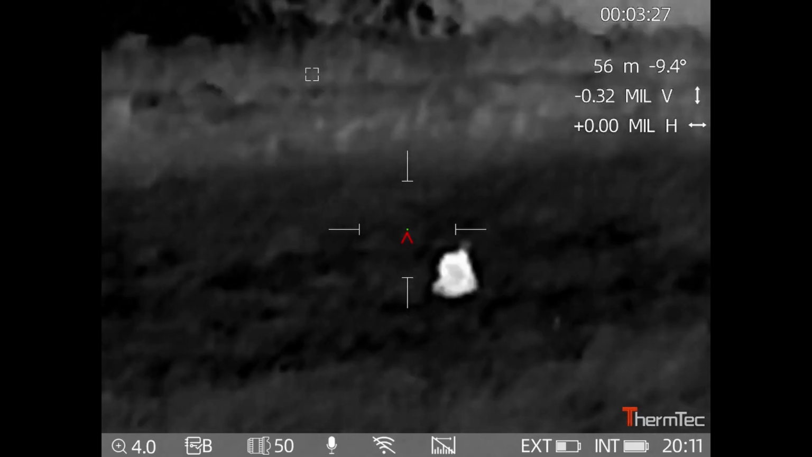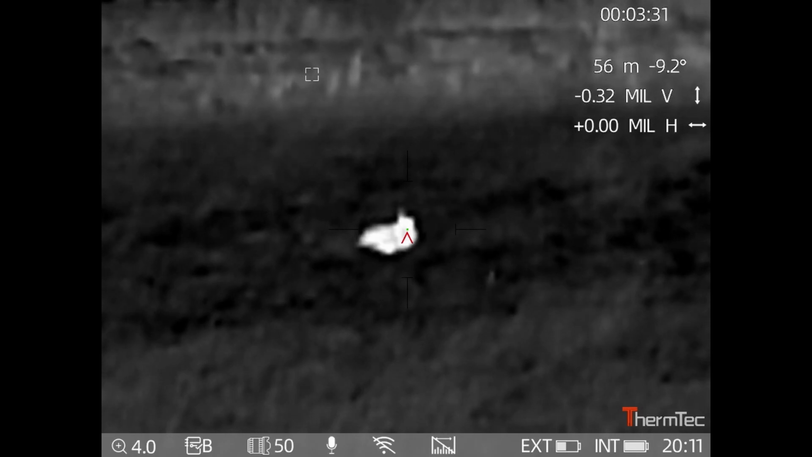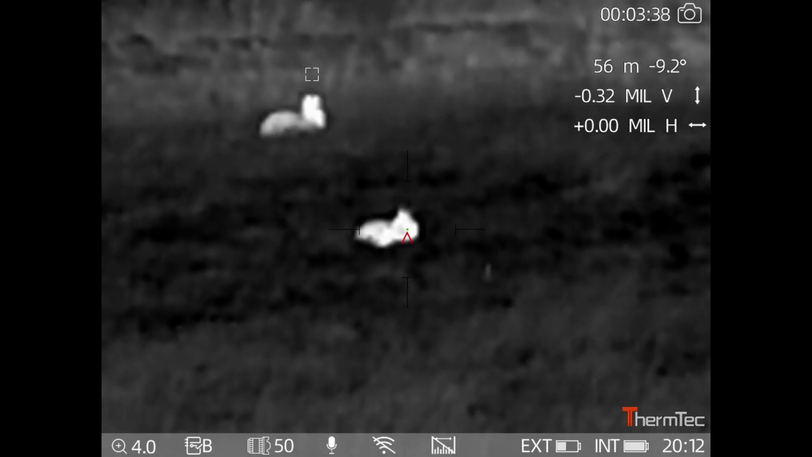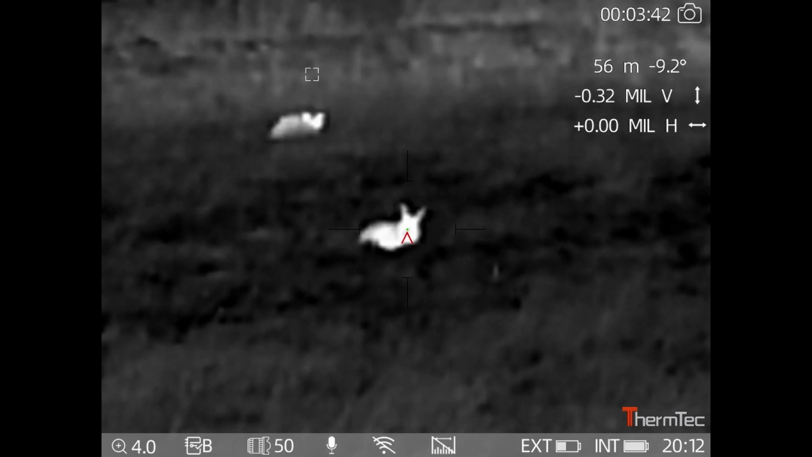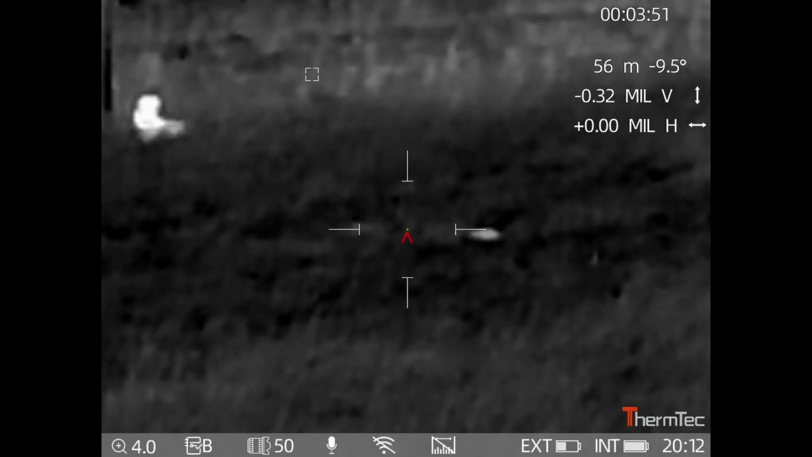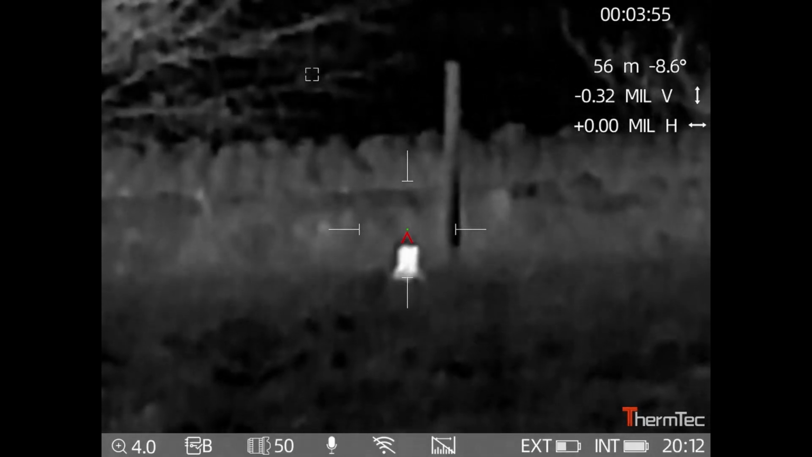This one's down the bottom of a steep embankment, and you can see the dry stone wall behind. They jump up onto the top of there and have a look around, and then they drop down into the field to feed. I don't think this one's quite worked out what's going on, otherwise it would have been over that wall.